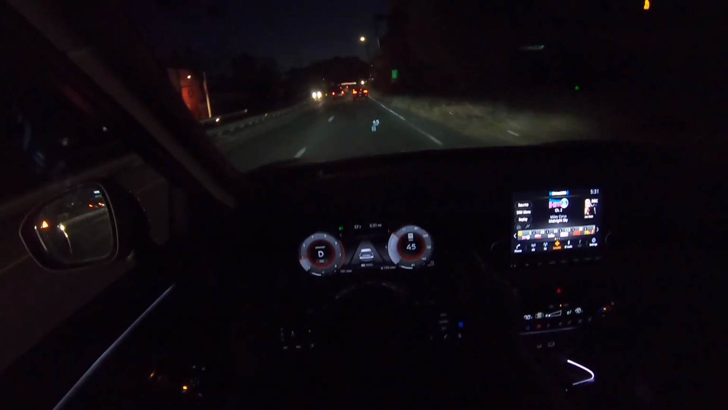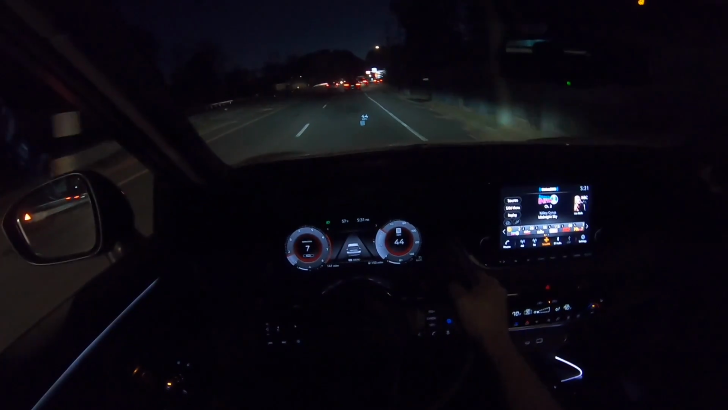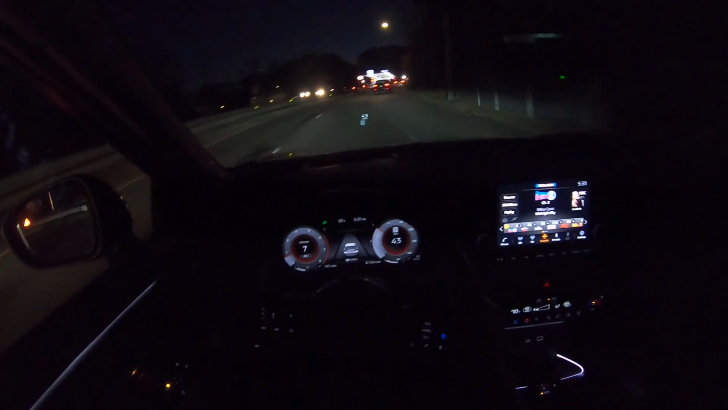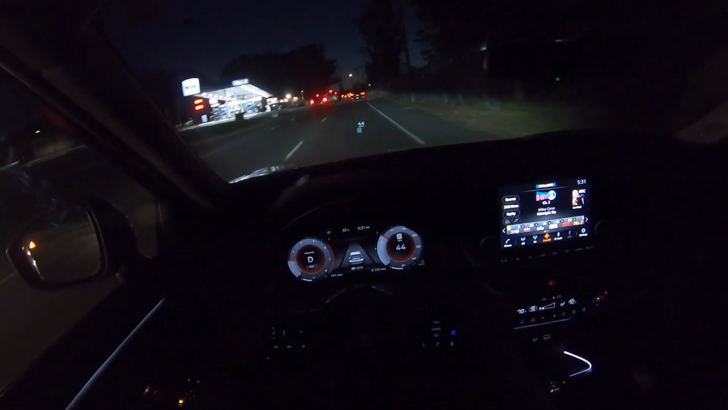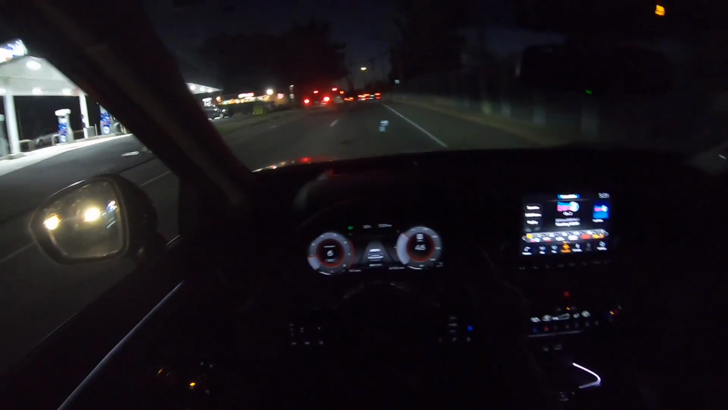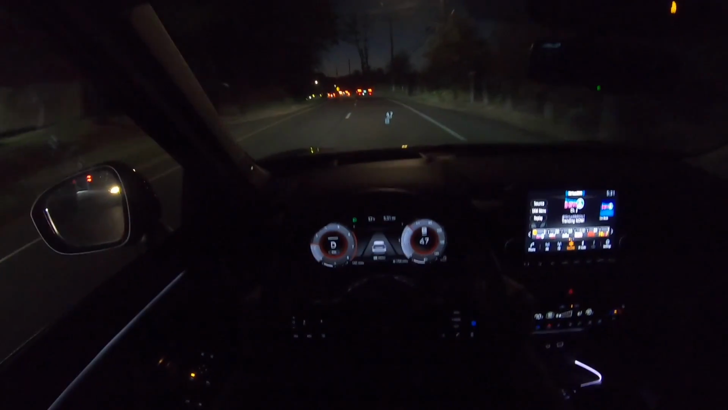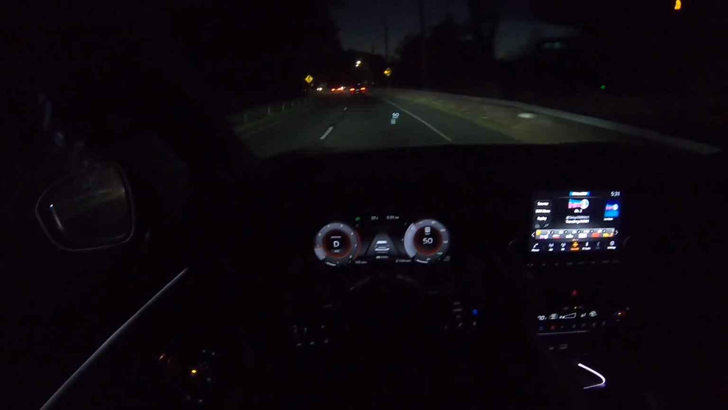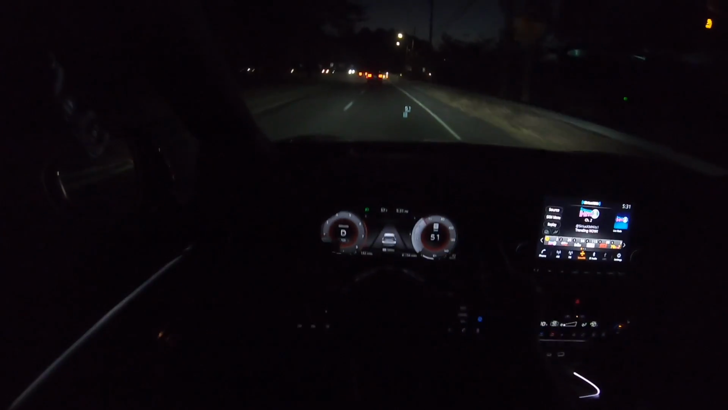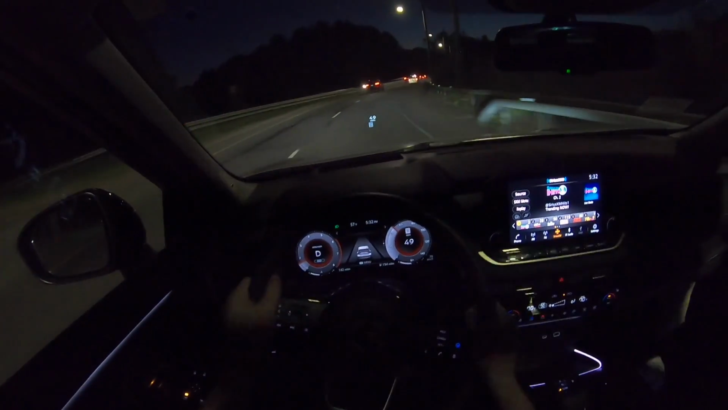So for the engine, it's a 2.5 naturally aspirated 4-cylinder engine connected to a Nissan CVT, and the horsepower numbers are 181, torque numbers are 181 as well, and they are actually pretty good. A lot of people are saying that 181 isn't enough, but I personally think that 181 is more than enough for a family, or for, you know, a person that has a family.